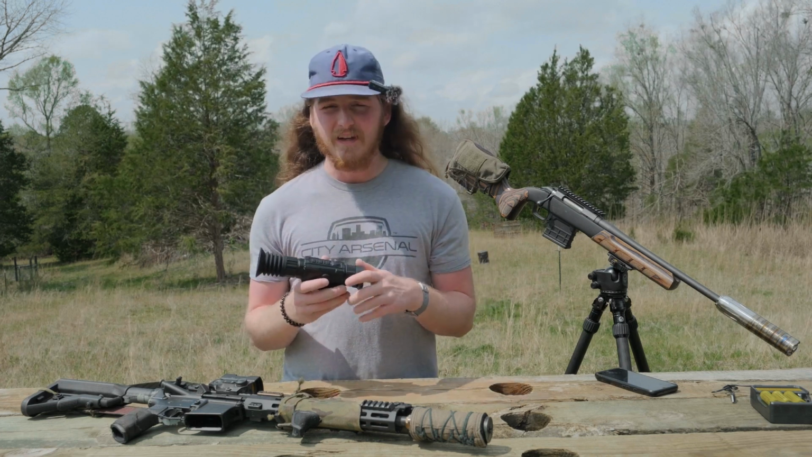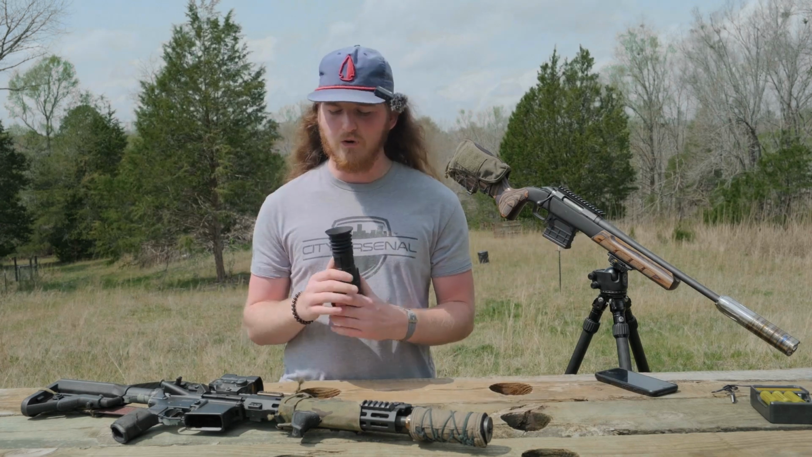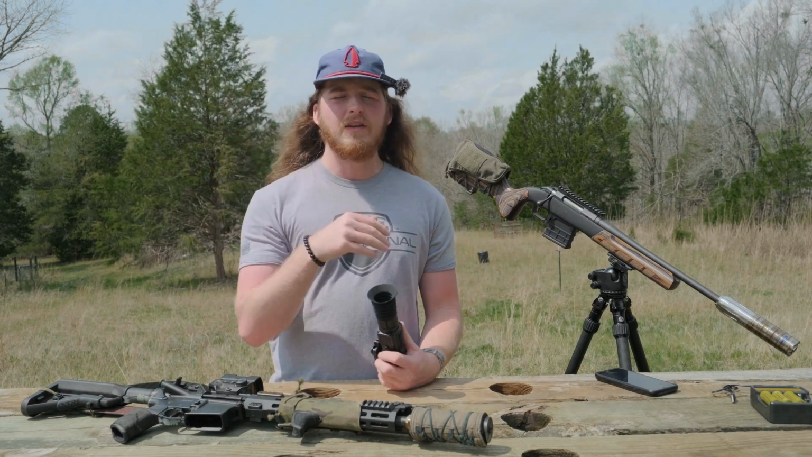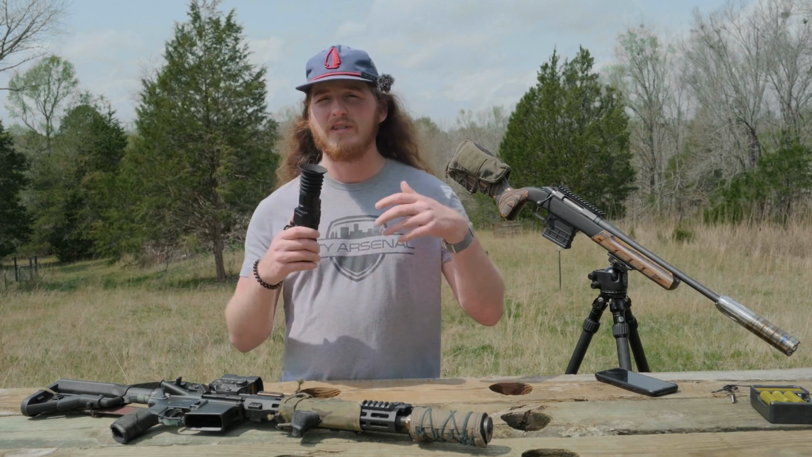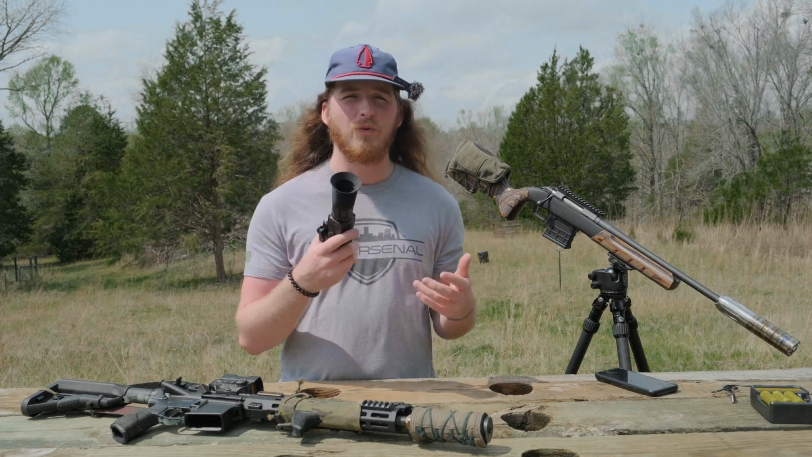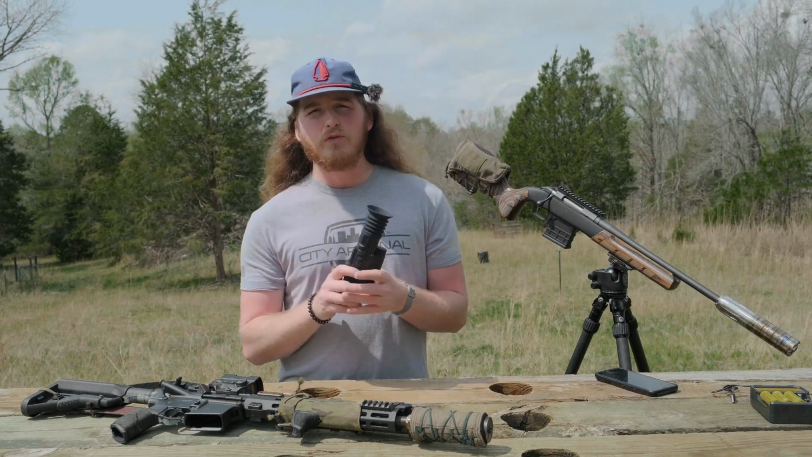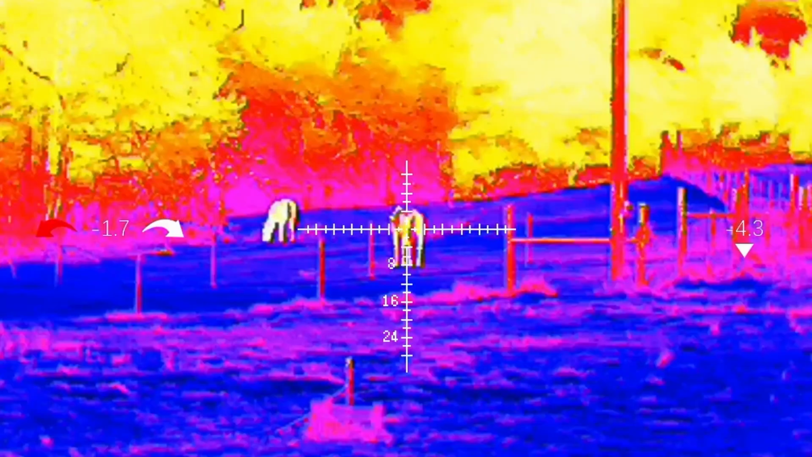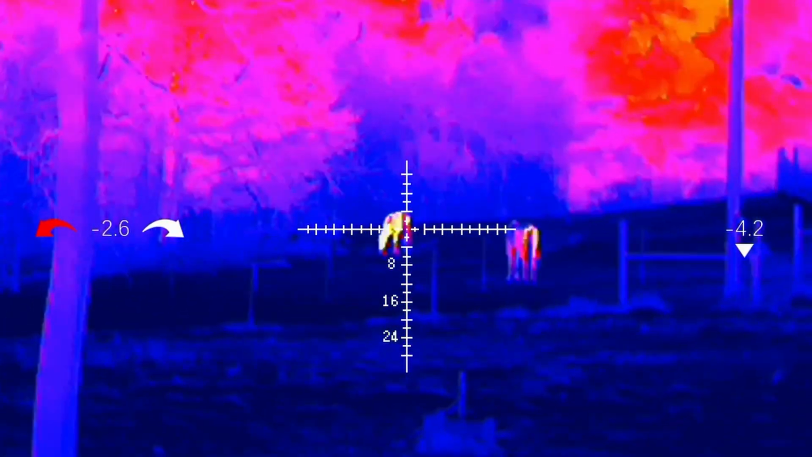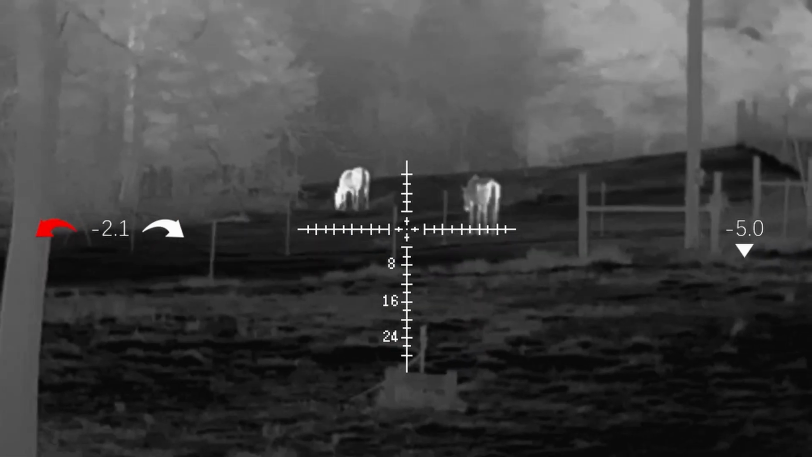Multiple reticle settings, including you can delete the reticle if you just want to use it as a handheld scanner or as a clip-on. Then you can delete that reticle, but if you're using it as a dedicated optic, turn the reticle on. You can change the reticle colors. You can change the actual reticle itself. You've got multiple color displays in there. So you've got white hot, black hot, red hot, and then I think it's amber hot or iron hot, something like that.